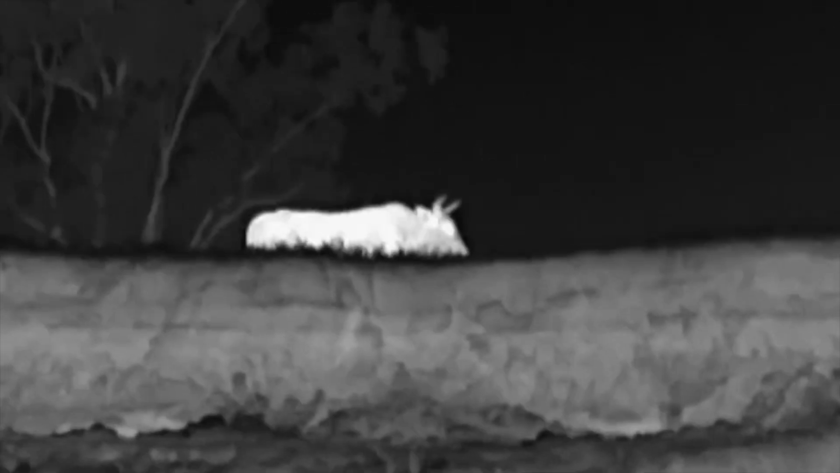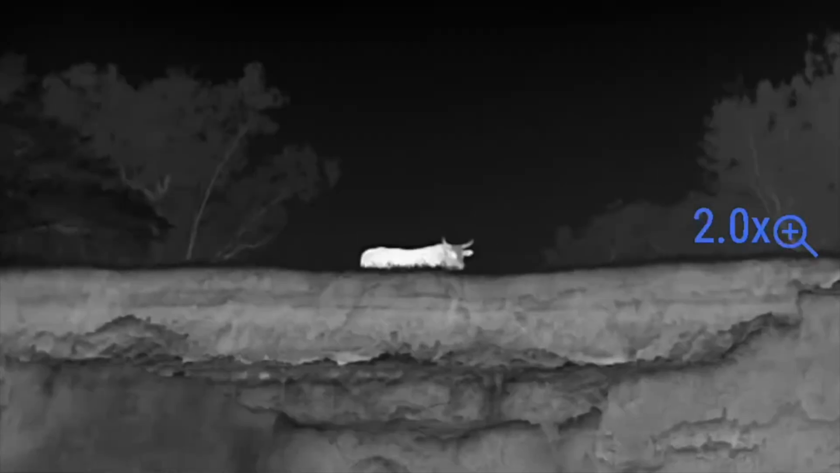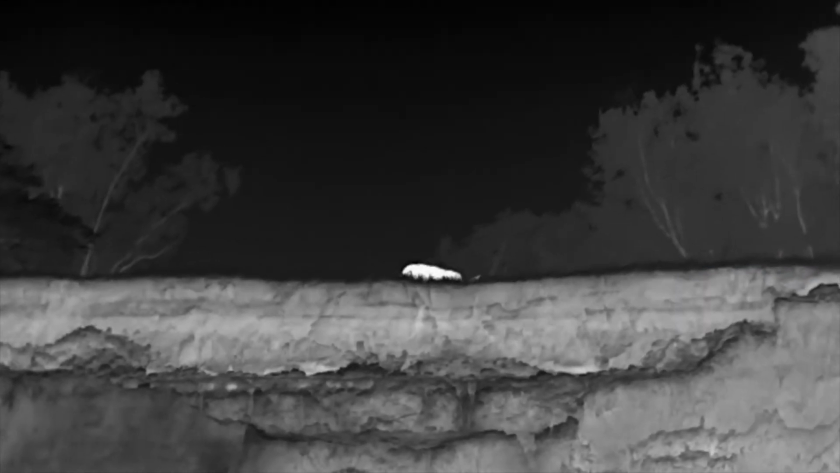What is that on the bank? That is a scrub bull looking straight at us. Cool. You recording? Yep. Scrub bull.